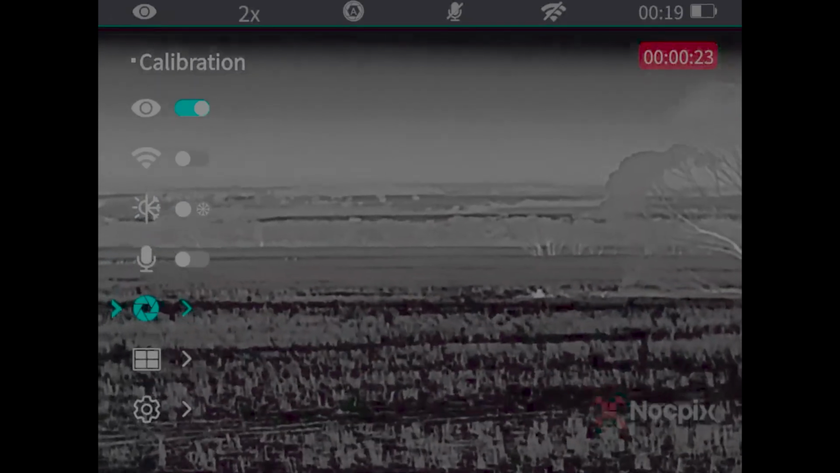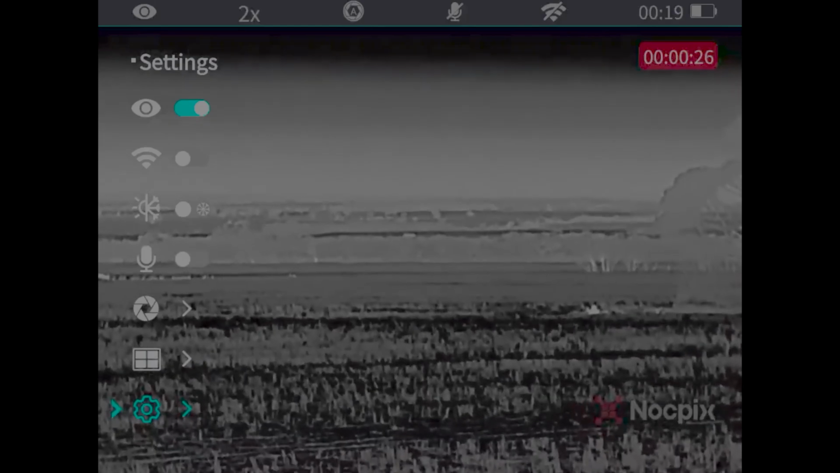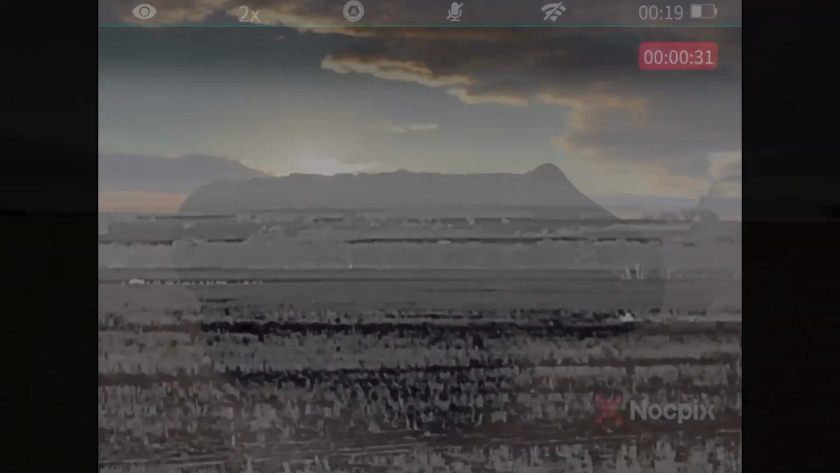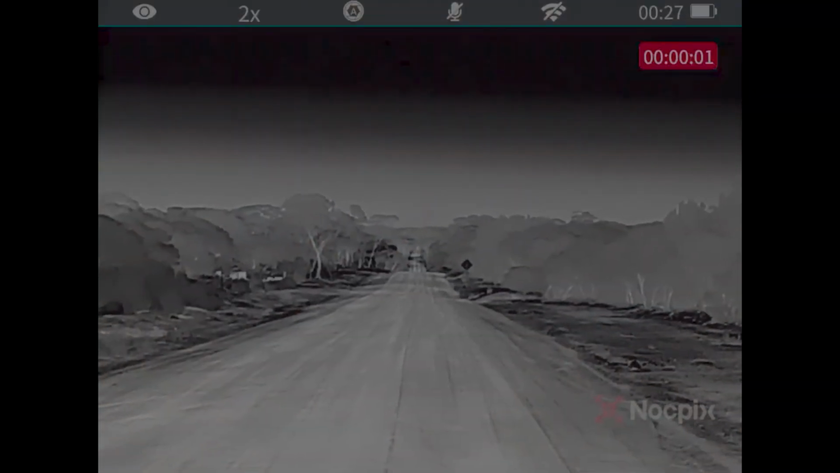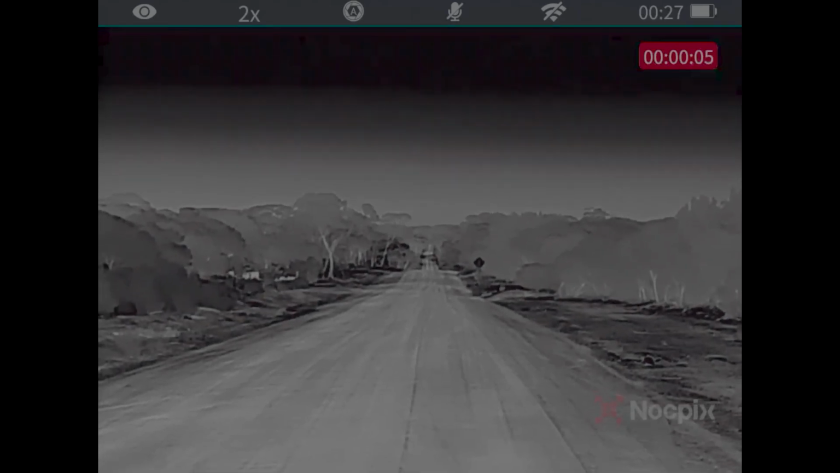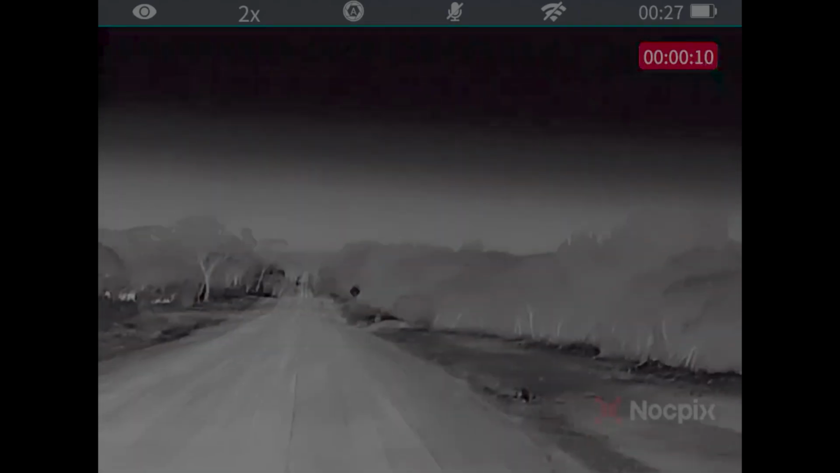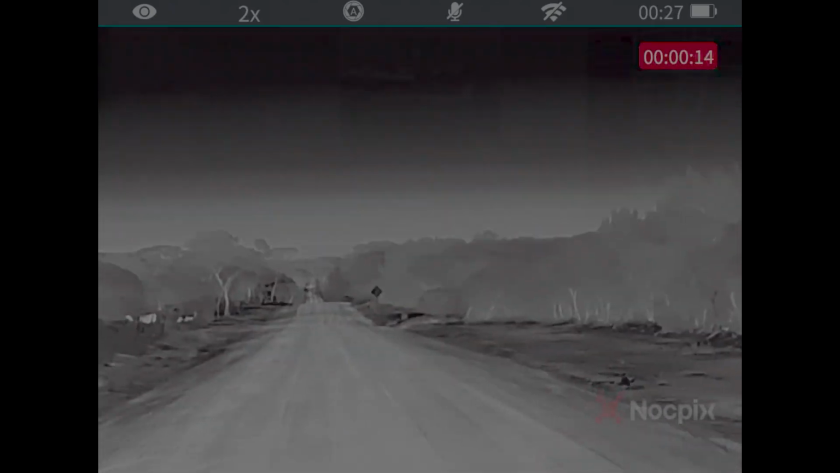Overall, the Nocpix Lumi L19 handled the dusty farm environment really well. It's a great little spotter to quickly check if there are any animals out in the paddock, and the low base magnification gives you a nice wide field of view, especially around bush edges when chasing rabbits. It's a great entry point into thermal gear, and I'd actually recommend getting a thermal monocular like the Lumi L19 before even considering buying a thermal scope.